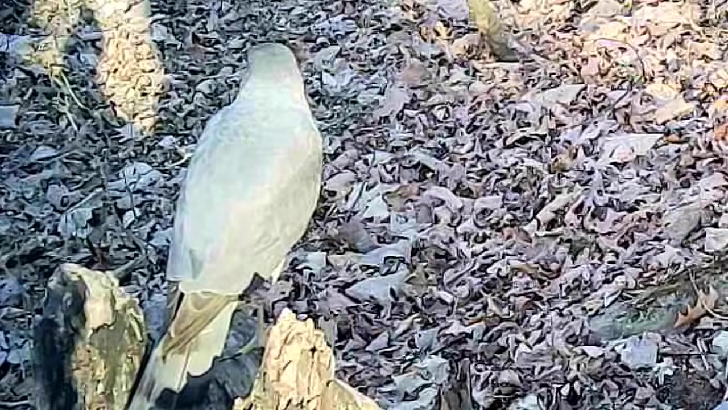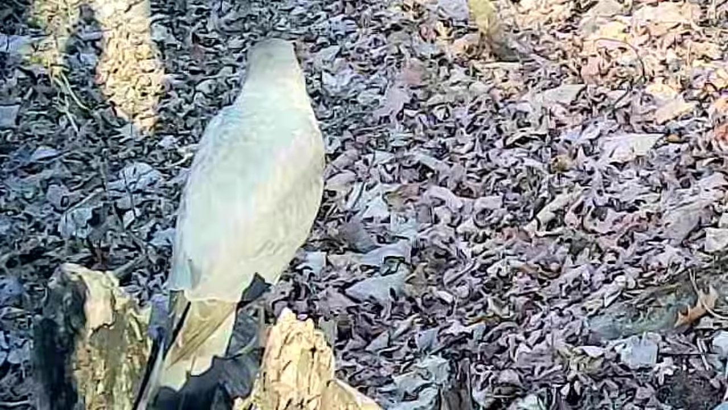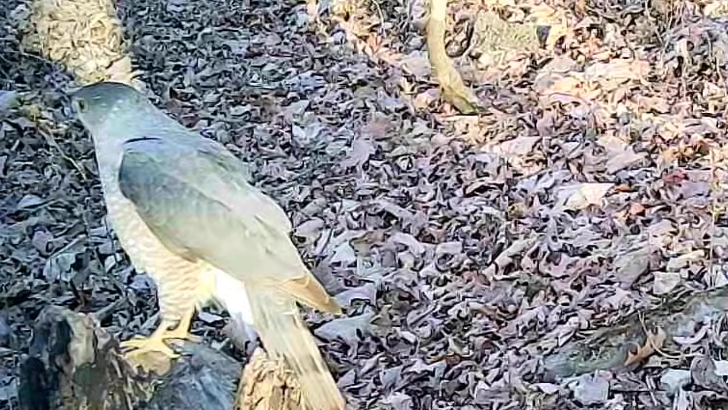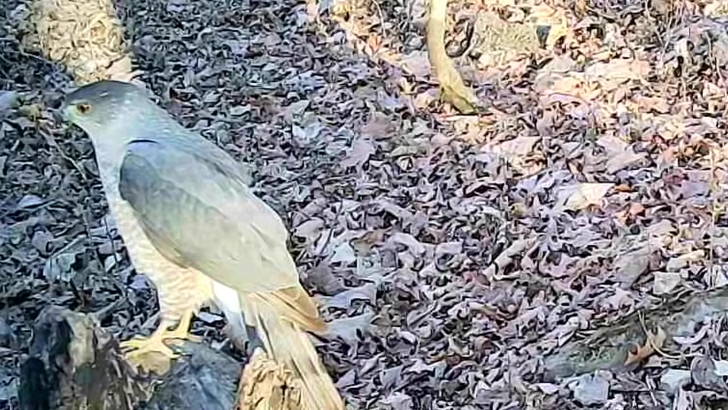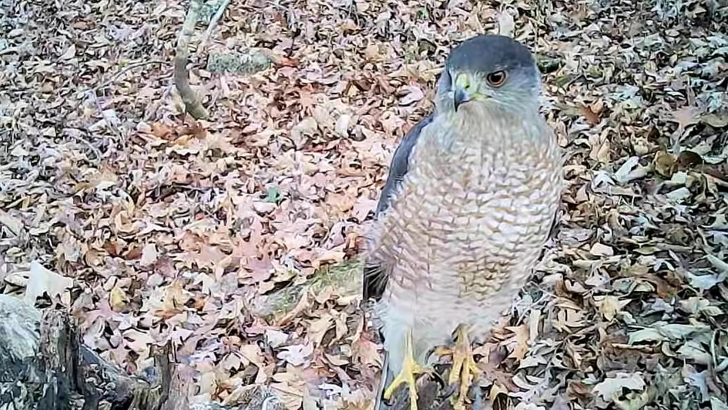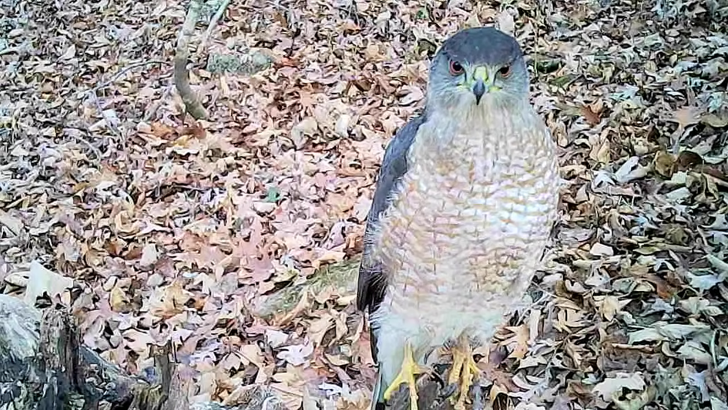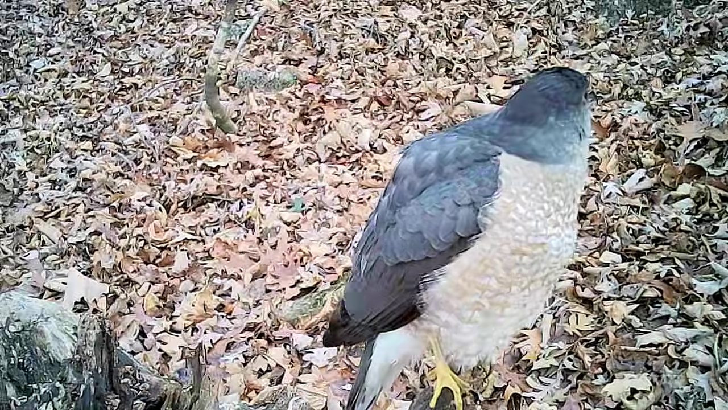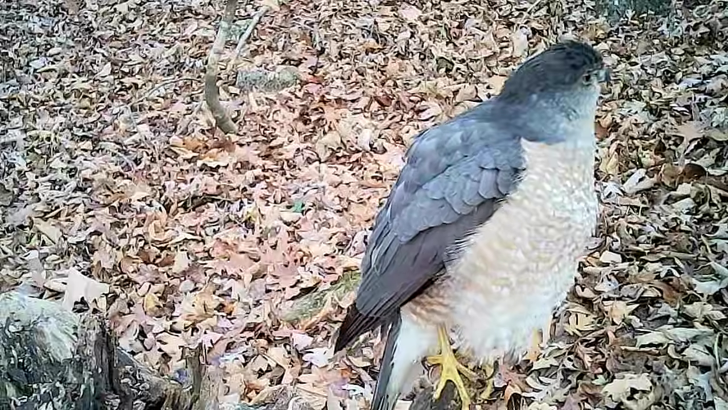And the old other birds, the hawk. This looks like a Cooper's hawk to me. Ain't he pretty? He sits up on the squirrel stump. Of course, we know what he's doing. He's looking for squirrels. But ain't he beautiful? He lives here year round too. The old squirrels better be careful.